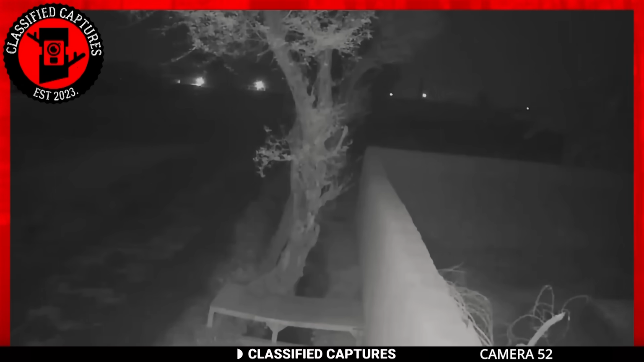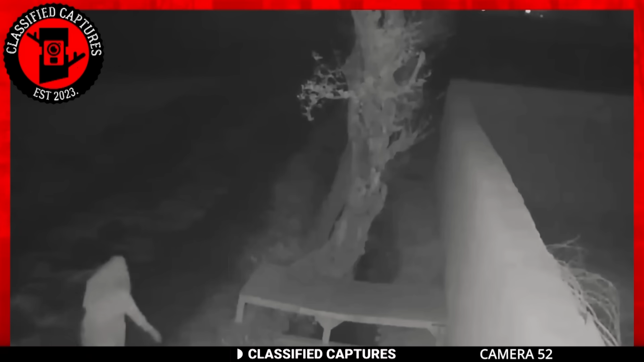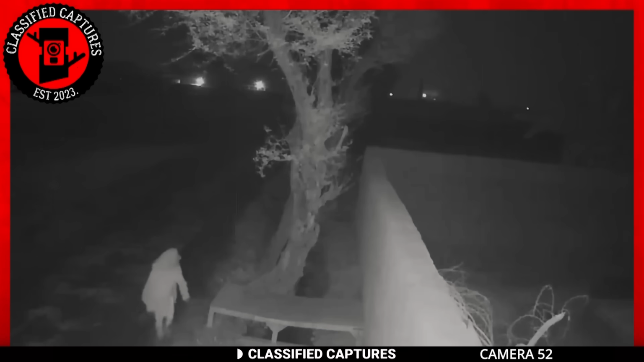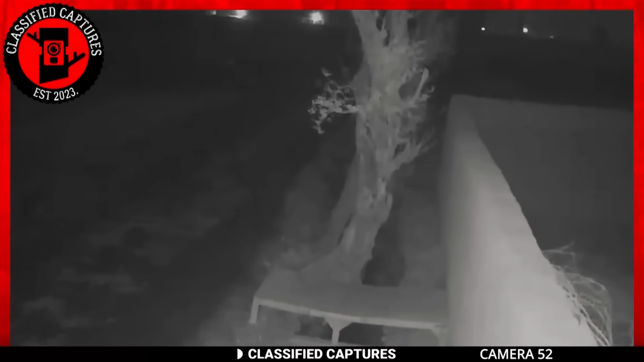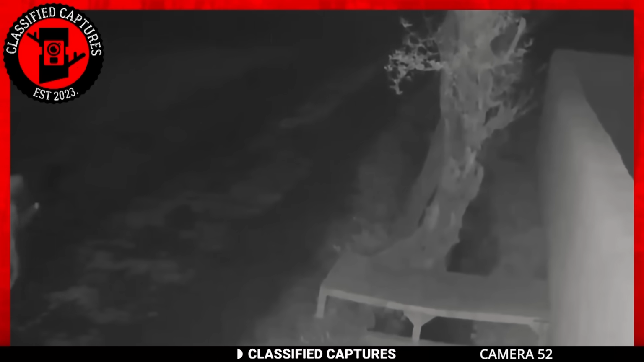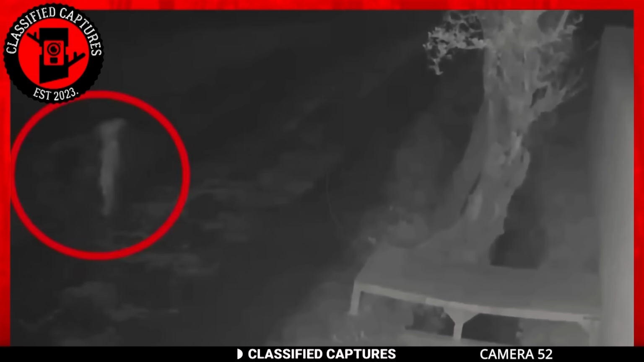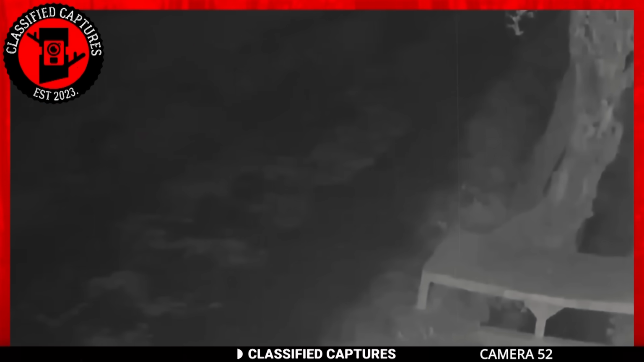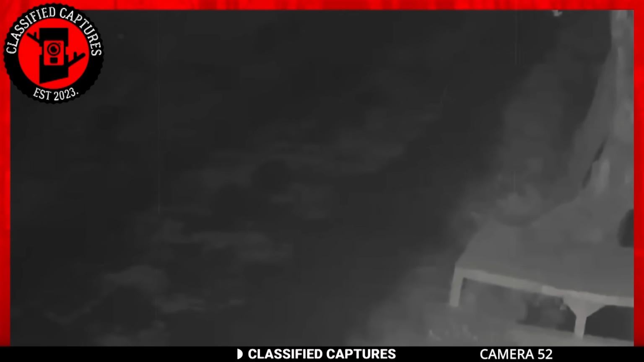In the dead of night, we see a lone figure strolling along, clutching a trusty flashlight. Nothing too unusual there, right? But here's where it gets hair-raising. Right as this person passes by, another figure emerges, shadowy and ethereal in form. It's like something out of a classic ghost story. This second figure is not your typical late-night wanderer. He or she appears hazy, translucent, and within the blink of an eye, it vanishes into thin air.